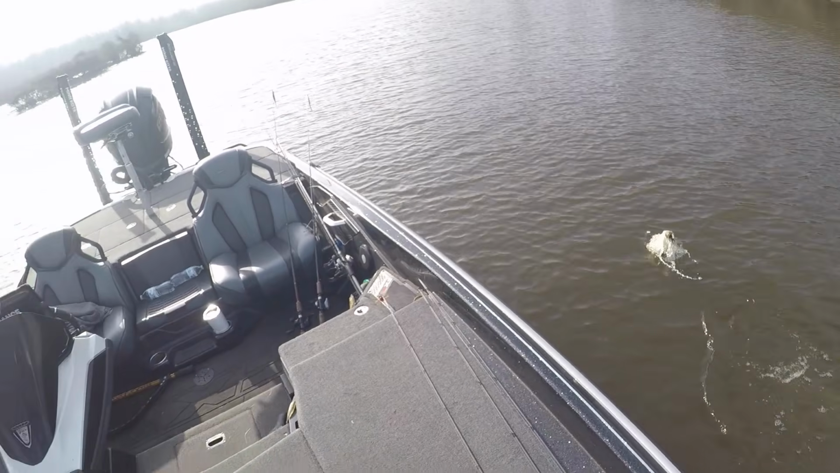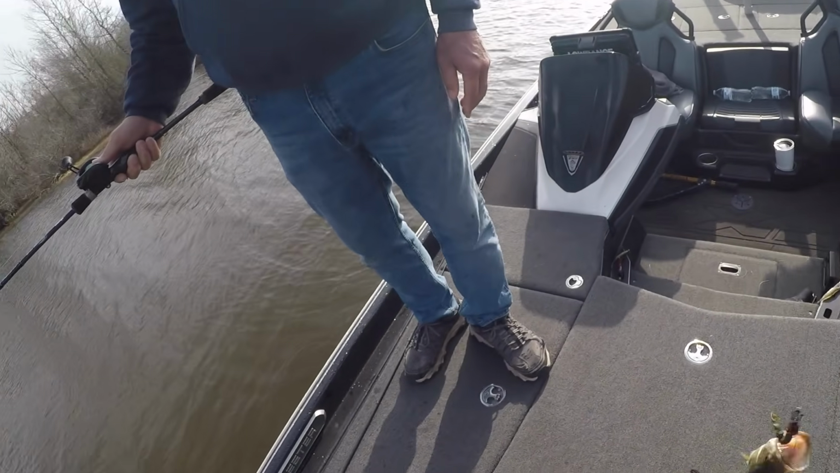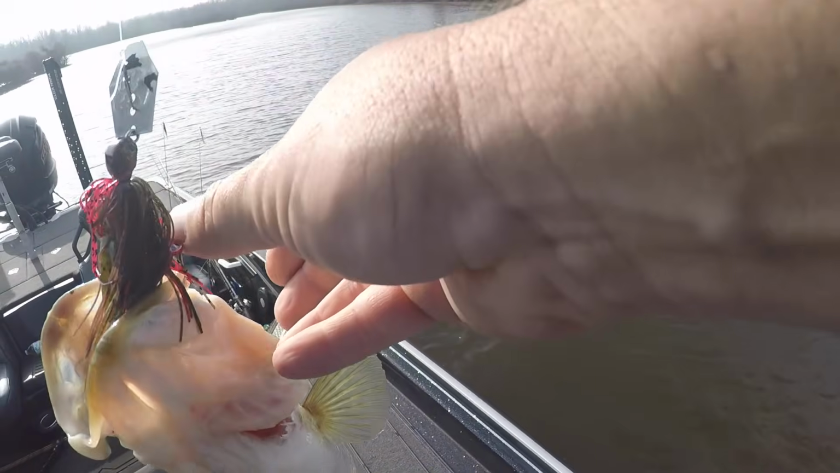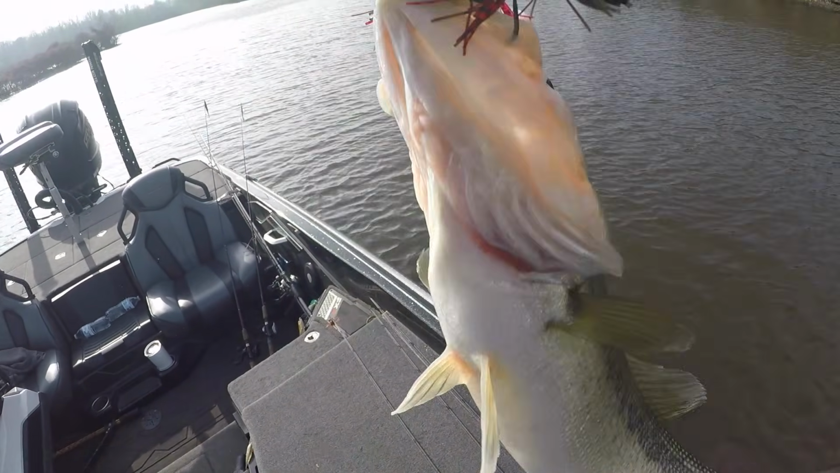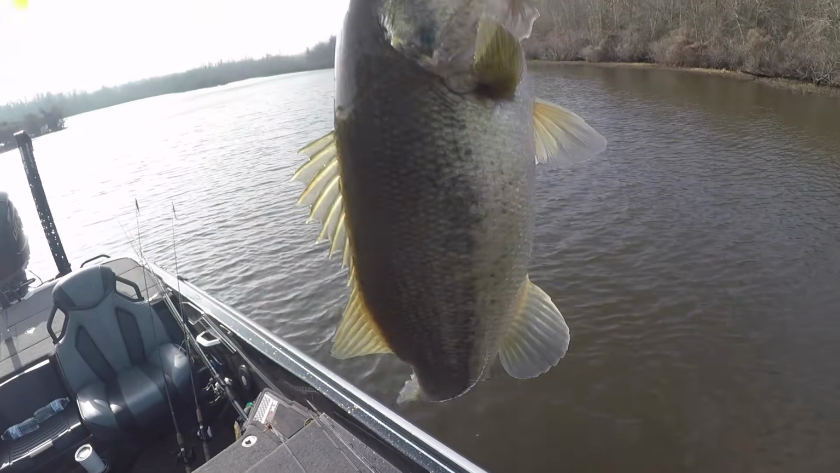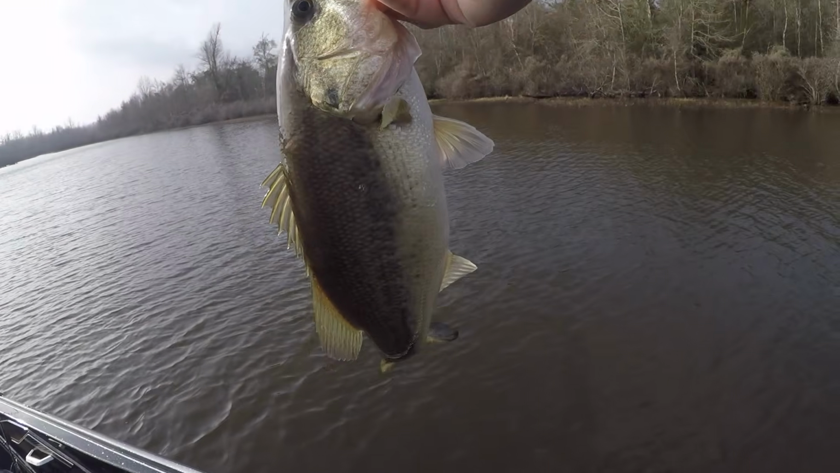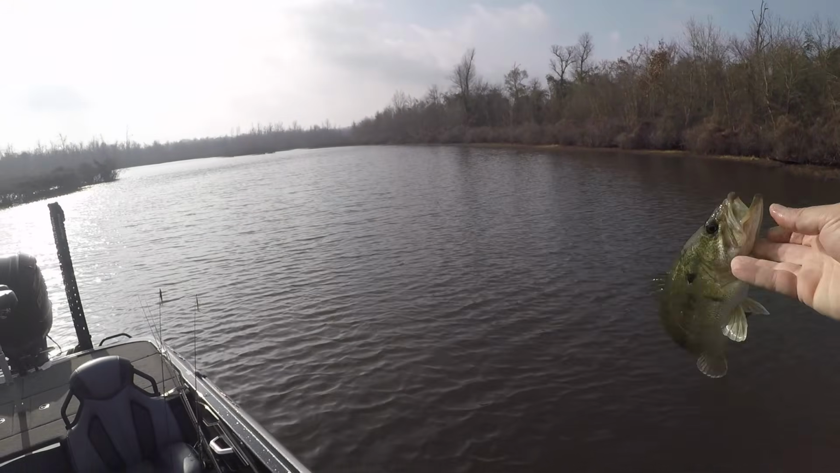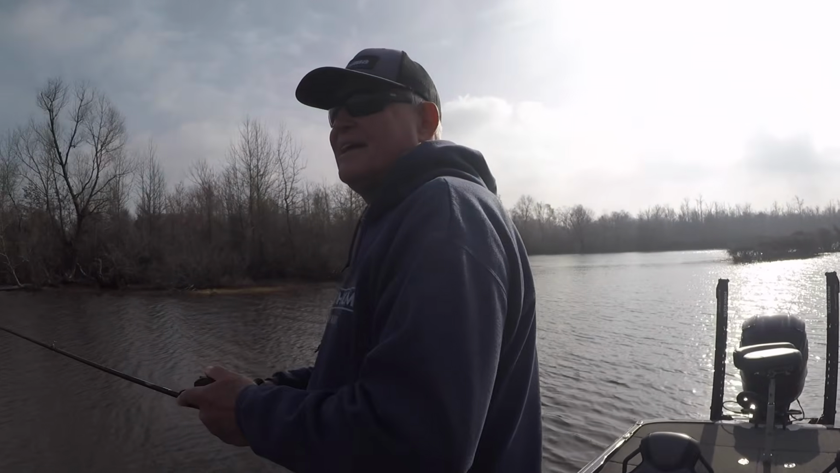Chatterbait. Oh, what a chatterbait. Come on. There we go. Folks at home, finally got one in the boat. Well, David got one. Now I got one. I want to make sure to point out that mine was definitely bigger than Dave's.